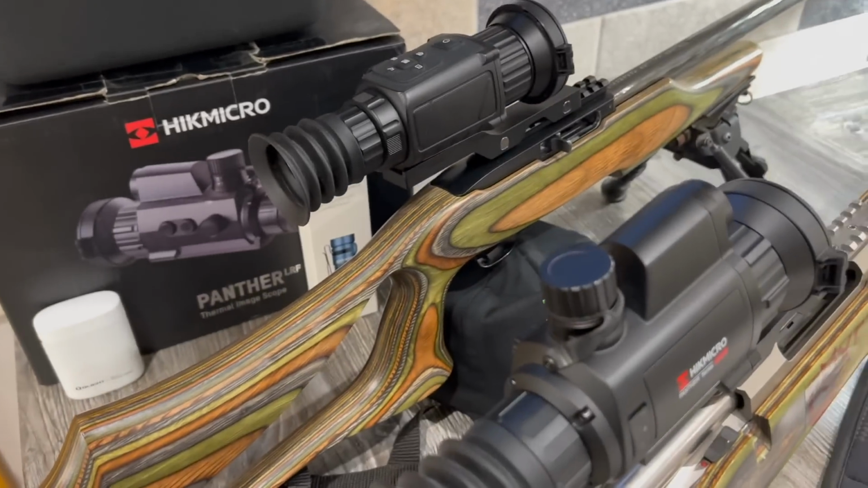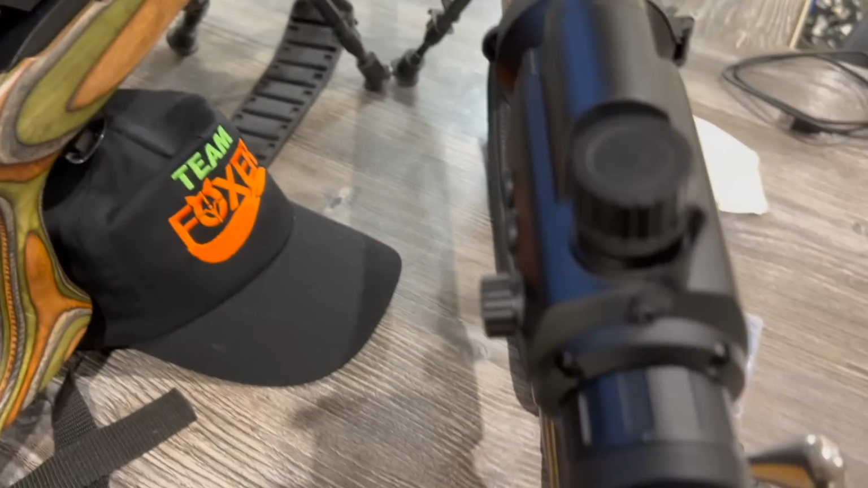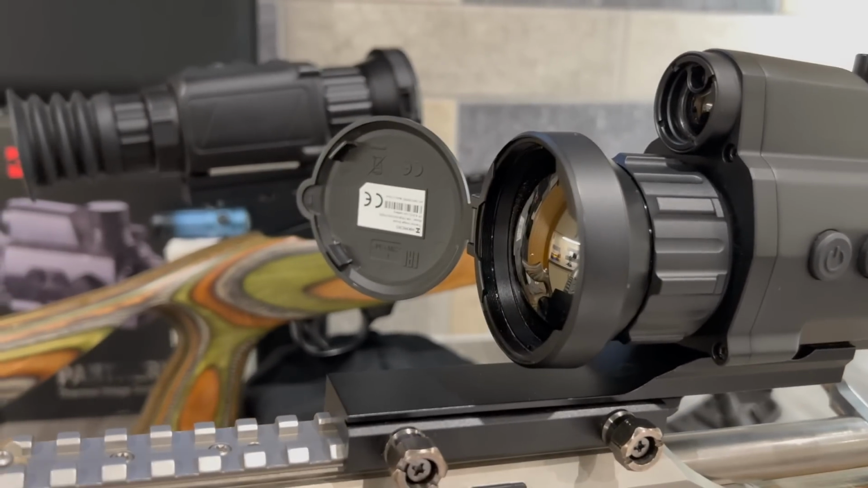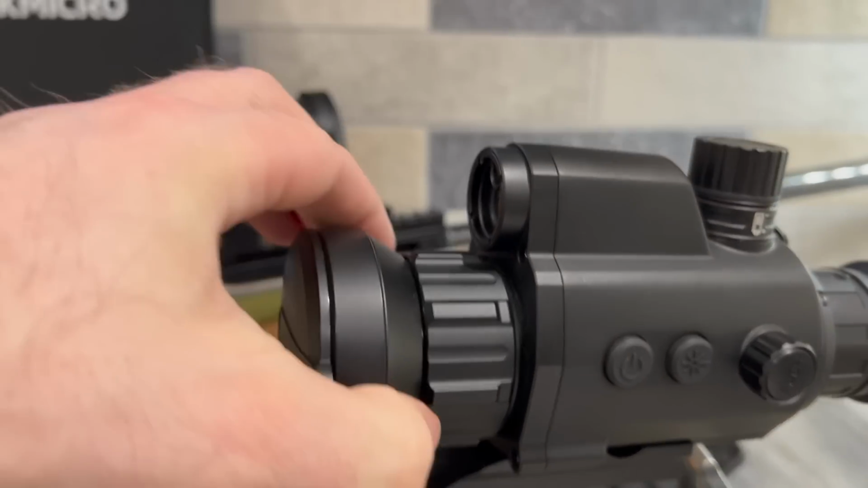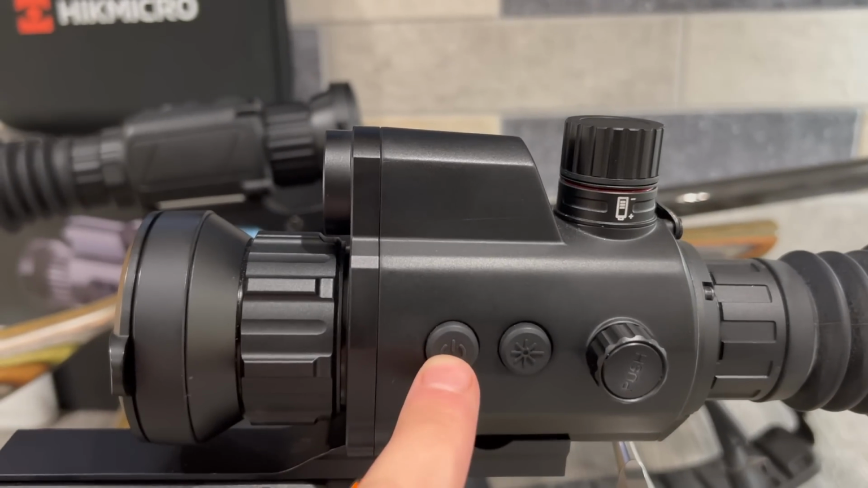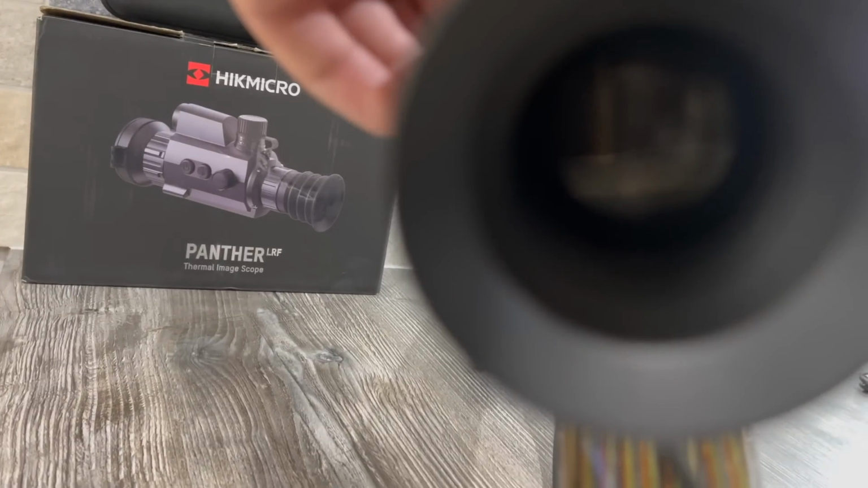The other noticeable difference is that the buttons are no longer on top, they're now on the side. Starting from front to back, you've got the built-in lens cap to protect the lens, the focus ring to actually focus the image, and the power button, which is a long press to turn it off or a long press to turn it on.